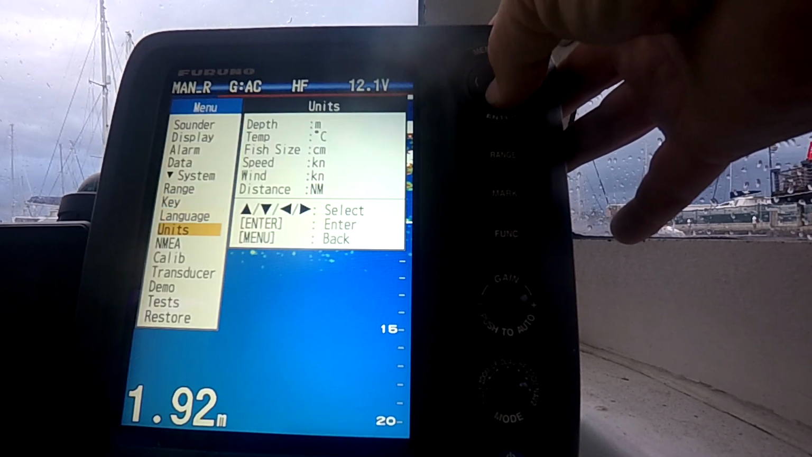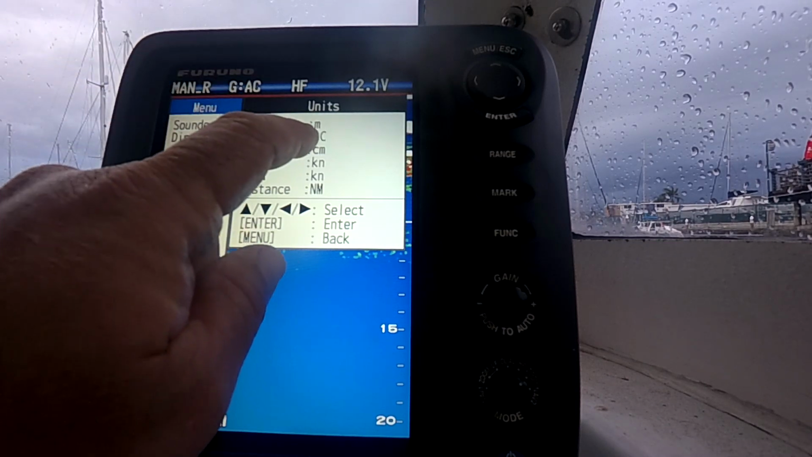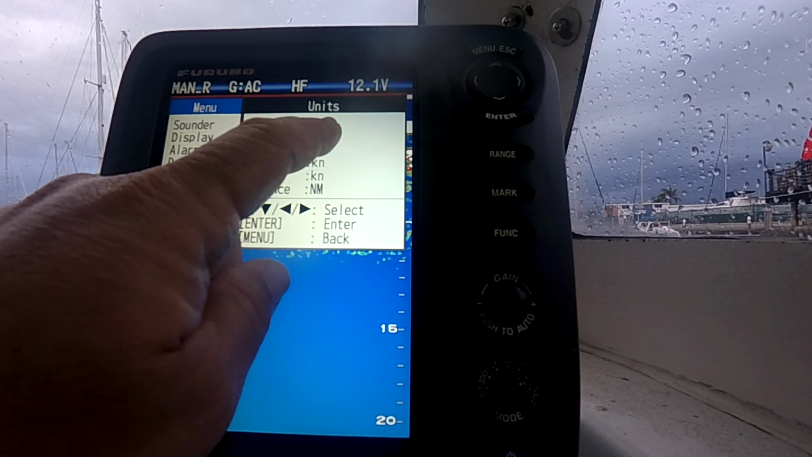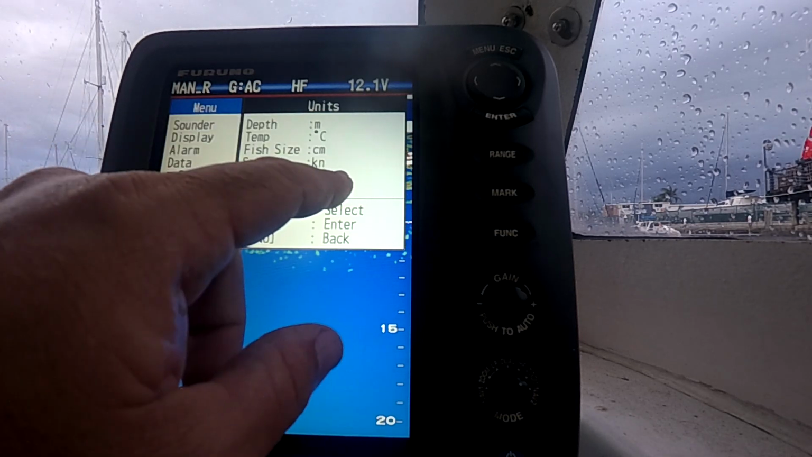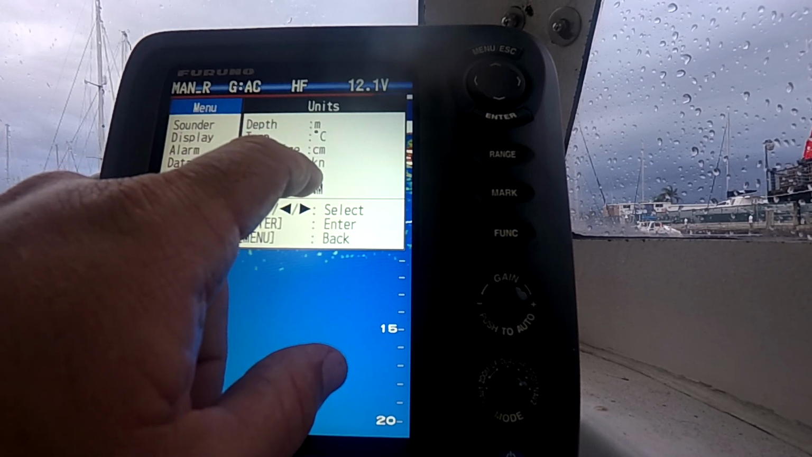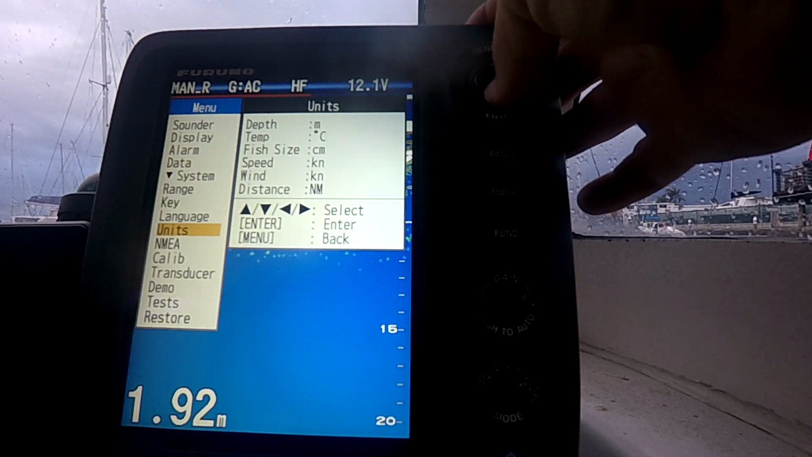Language, English obviously, units. Obviously I'm running in meters, you might be running in fathoms in your local area, or you might be running in feet. I'm degrees Celsius, I'm not worried about the fish size, I run everything manual. Old school speed, so I'm knots. Younger generations seem to be in kilometres, same with their distance, but I'm nautical miles.